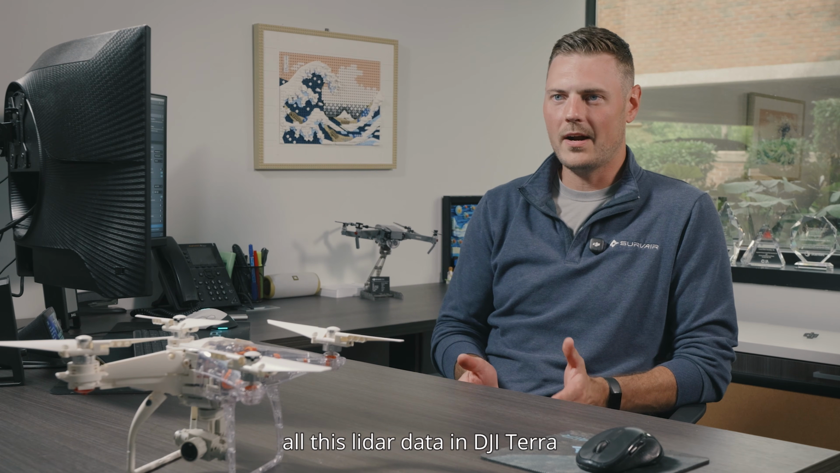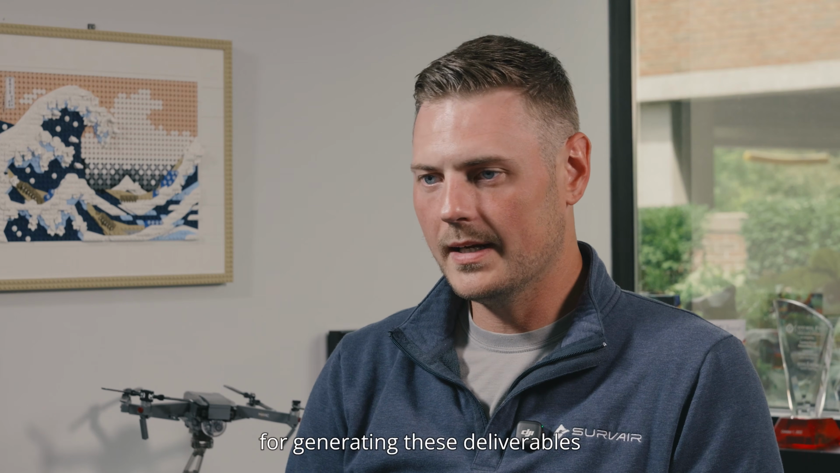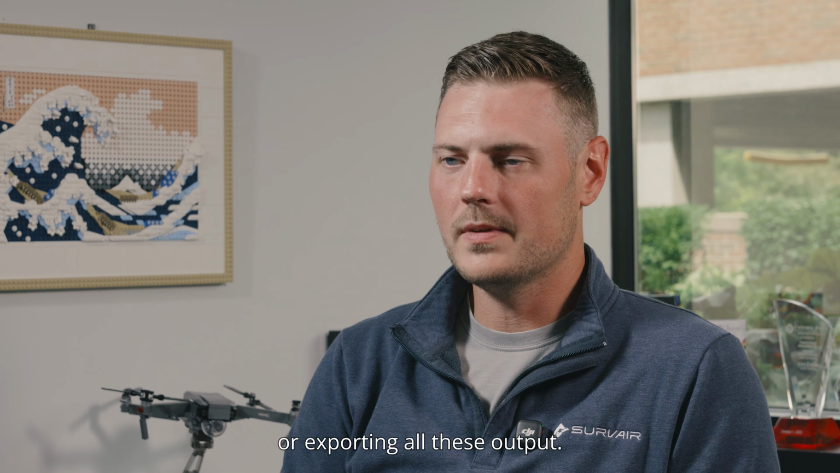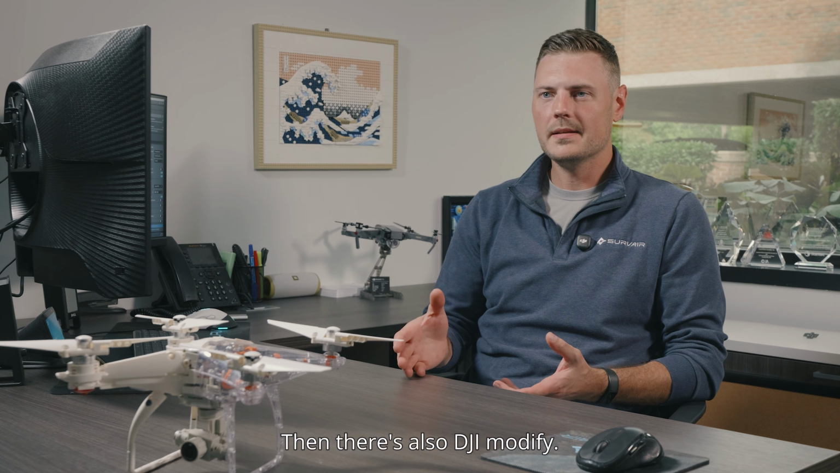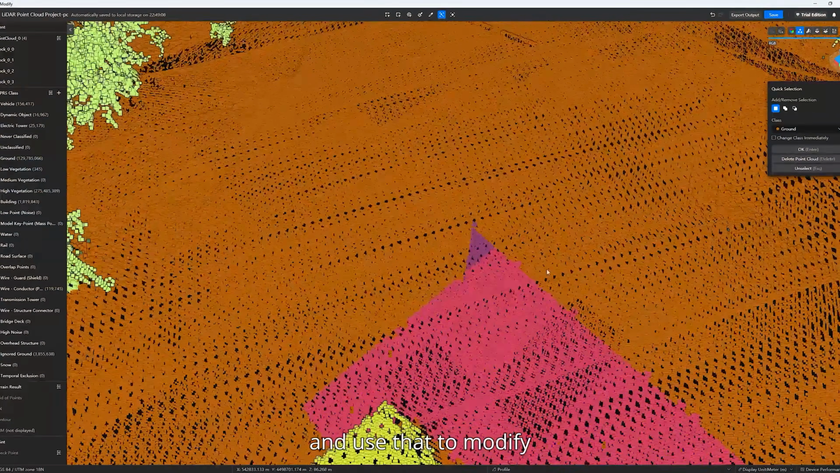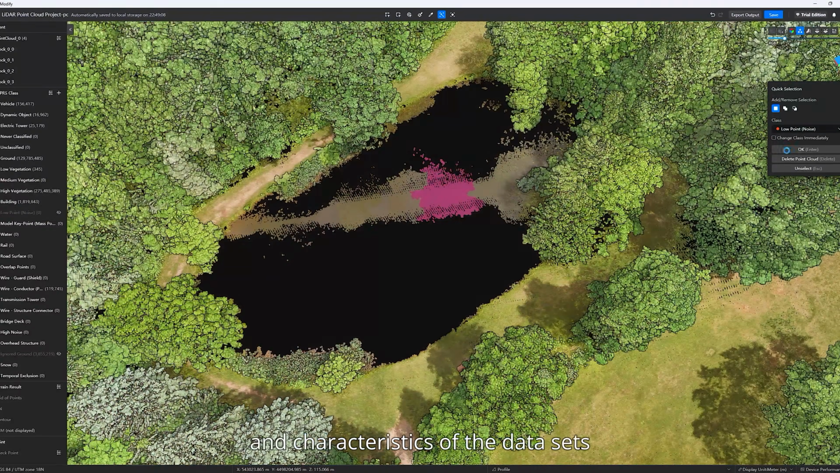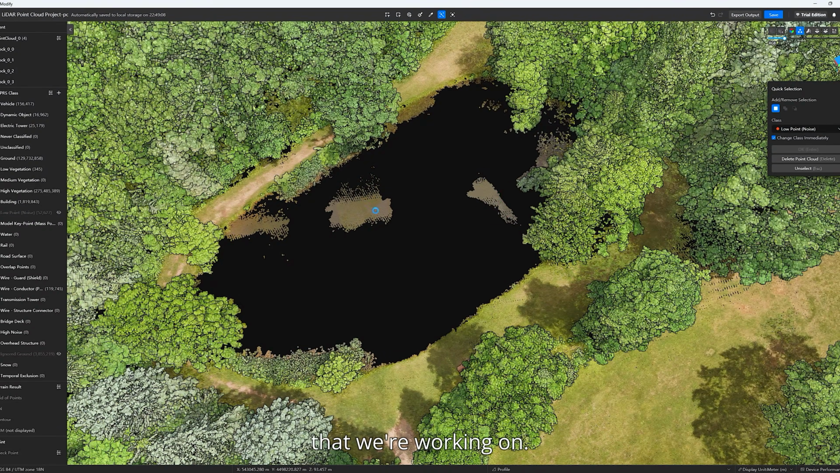For processing all of this LiDAR data in DJI Terra, it's actually all free. You don't need a license for generating these deliverables or exporting all of these outputs. Then there's also DJI Modify. This is basically our editing tool. We can take all the deliverables from DJI Terra, bring them into Modify, and use that to modify the point cloud and modify the different features and characteristics of the data sets that we're working on.